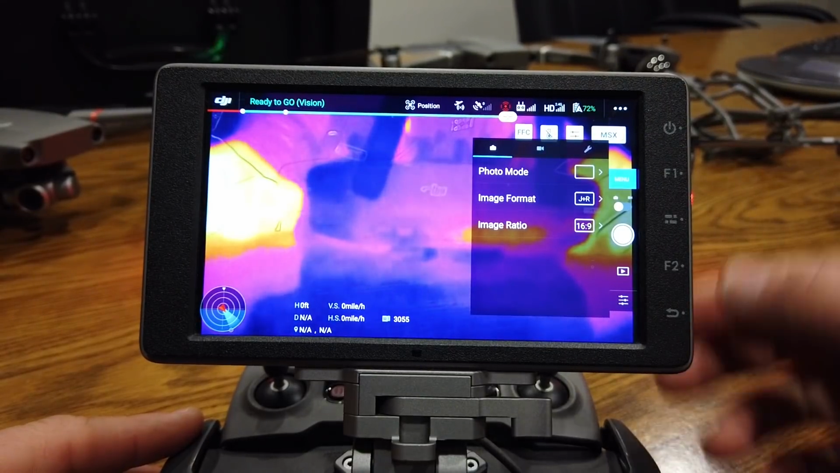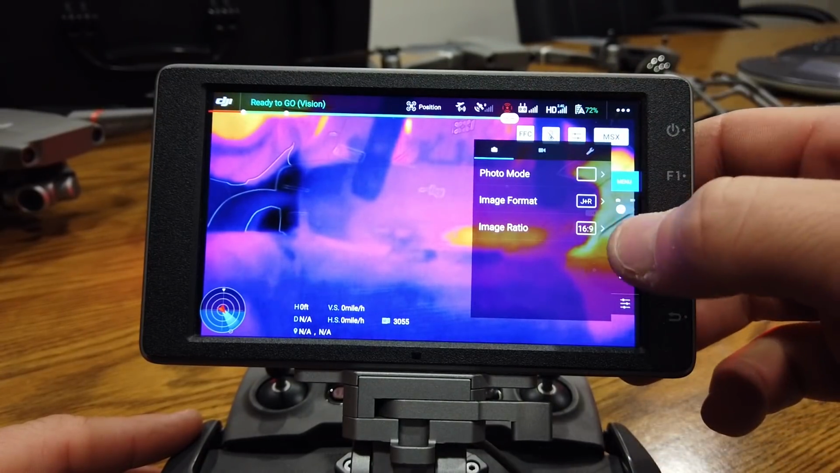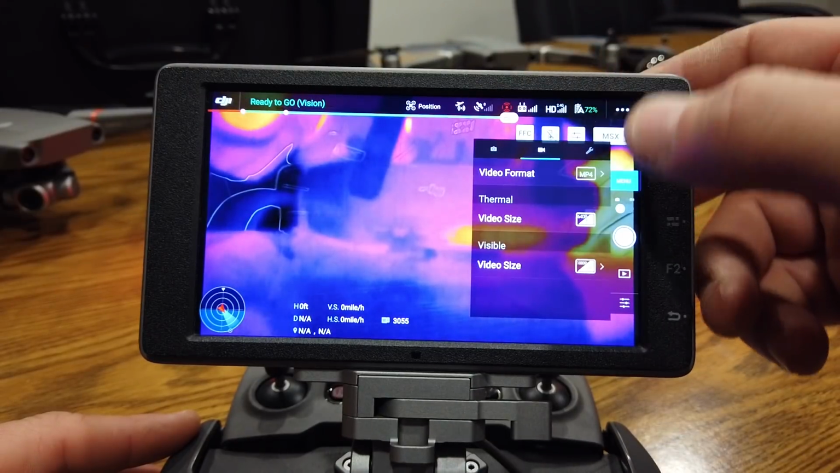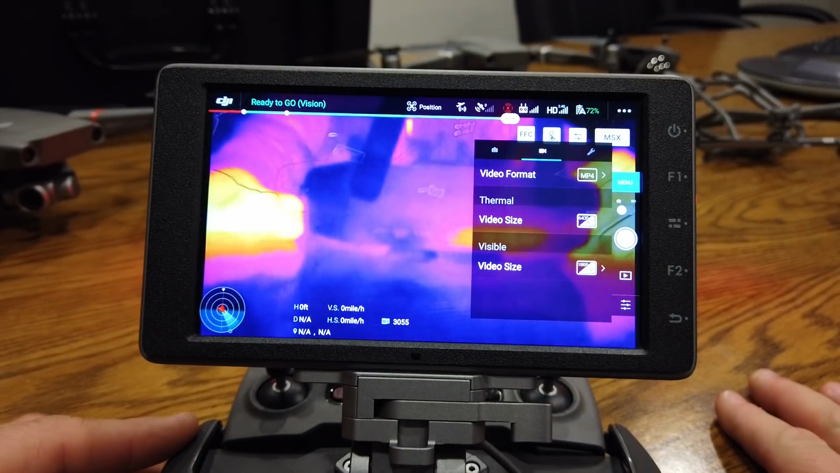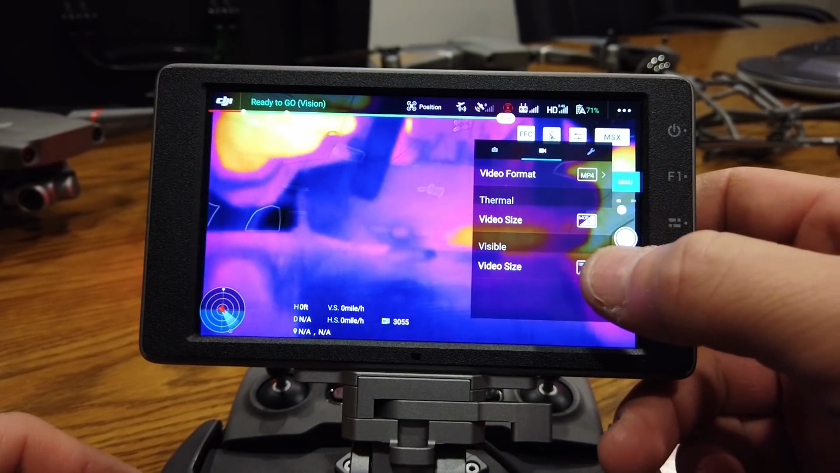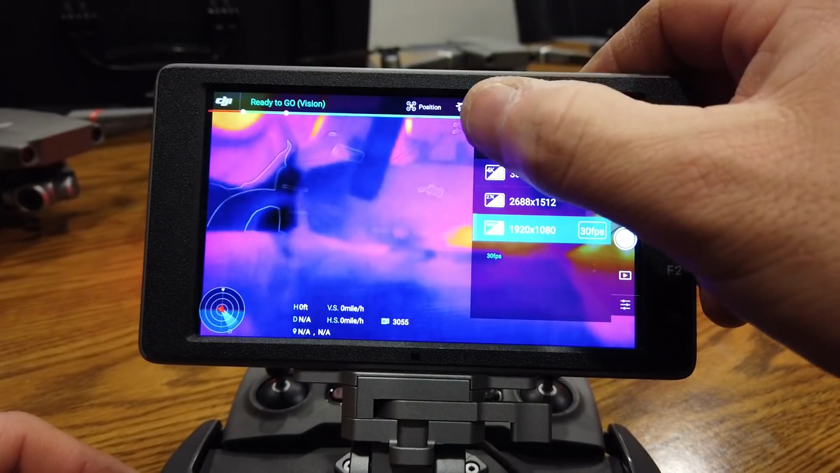All right, your photo mode, you have your single, burst, interval. Format is just JPEG, or JPEG plus RAW, which also saves your RAW file in there. And you have 16:9 and 4:3. In your video, you have MP4 or MOV. In your thermal, it says 640. There's been some discussion about that. No, this isn't a 640 resolution thermal sensor, but everything is upscaled to 640, so it's easier to use when you pull the images off of the SD card and look at them. For your visible, you can do 4K, 2K, or 1080p at 30 frames a second.